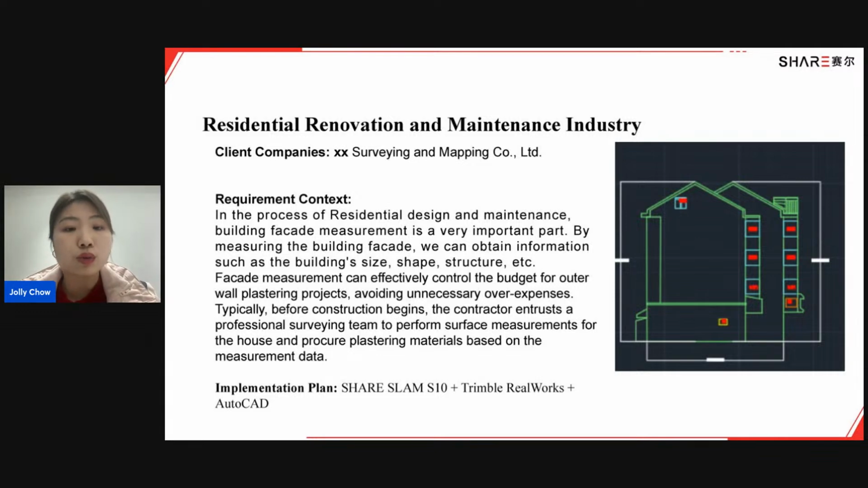Typically, before the construction begins, the contractor entrusts a professional surveying team to perform surface measurement for the house and procure plaster materials based on the measurement data.